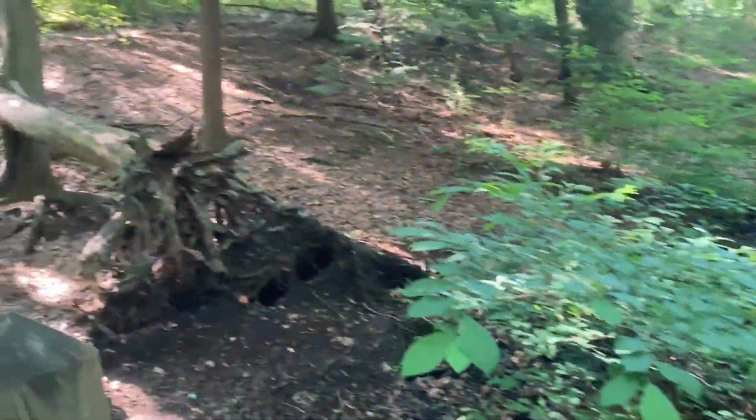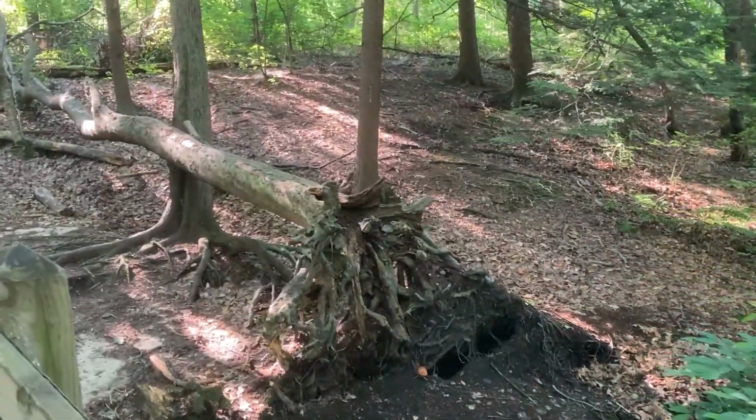There's this cool looking dead tree here. What's cool looking about it is the root system. Just kind of like some abstract sculptural form.